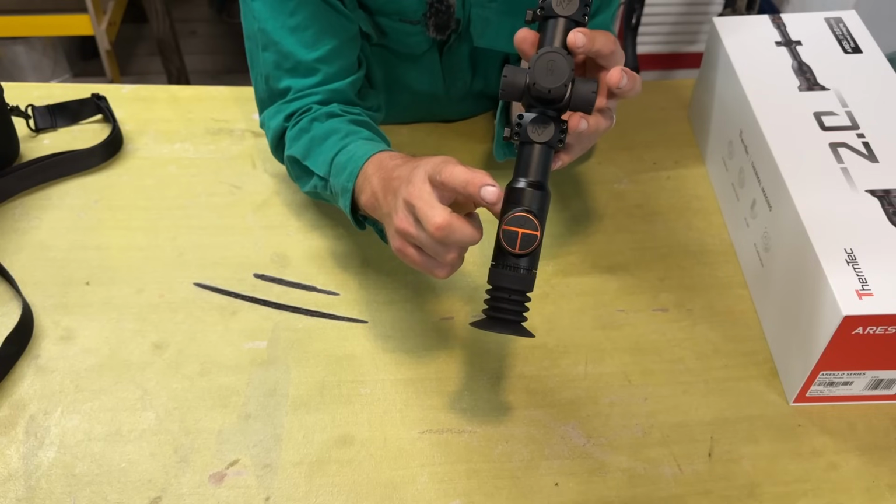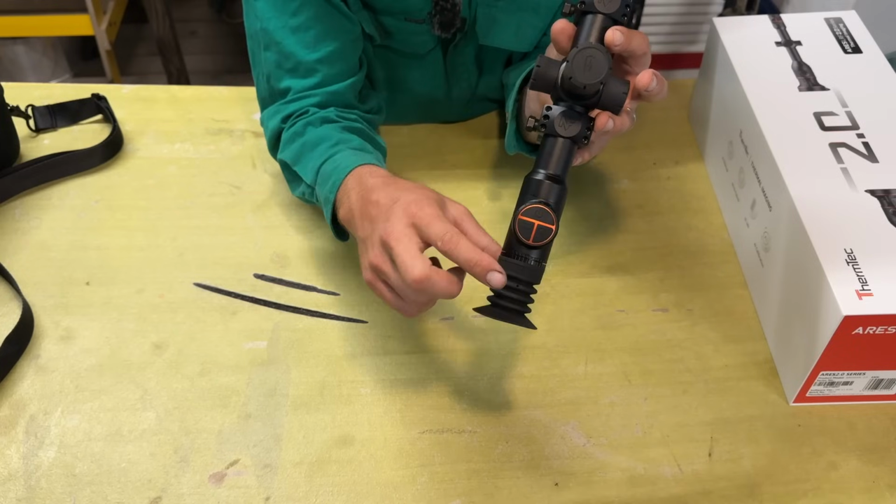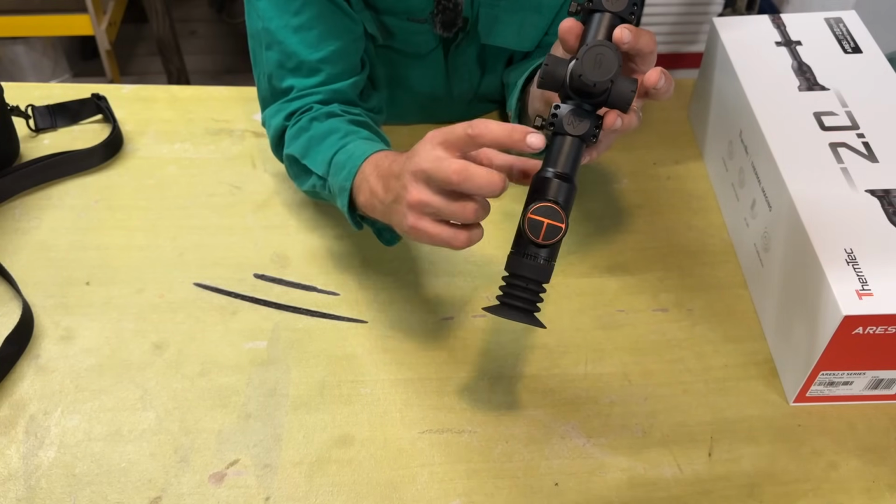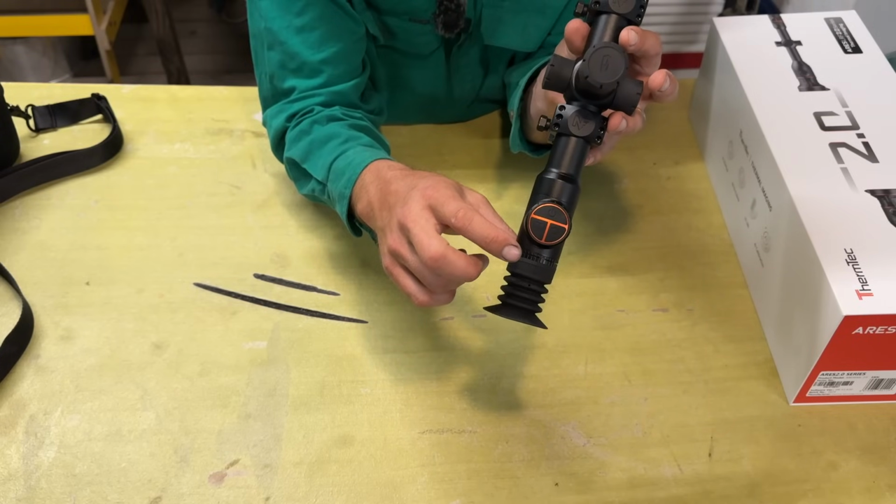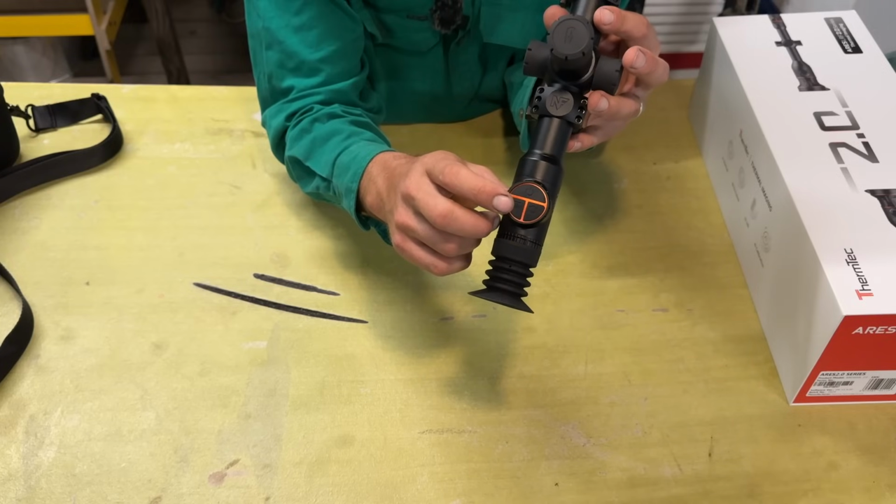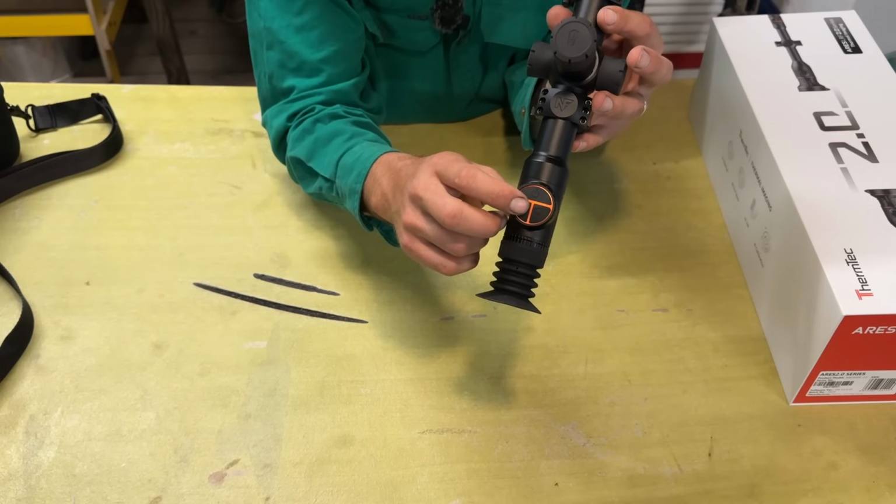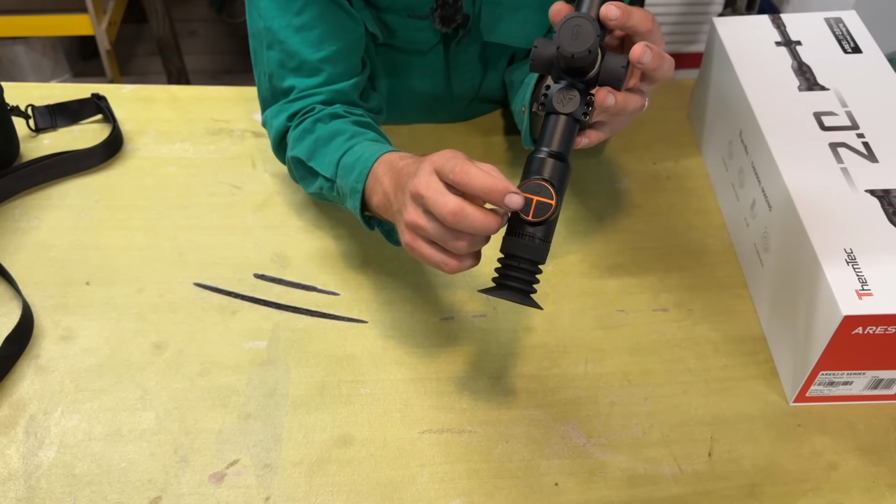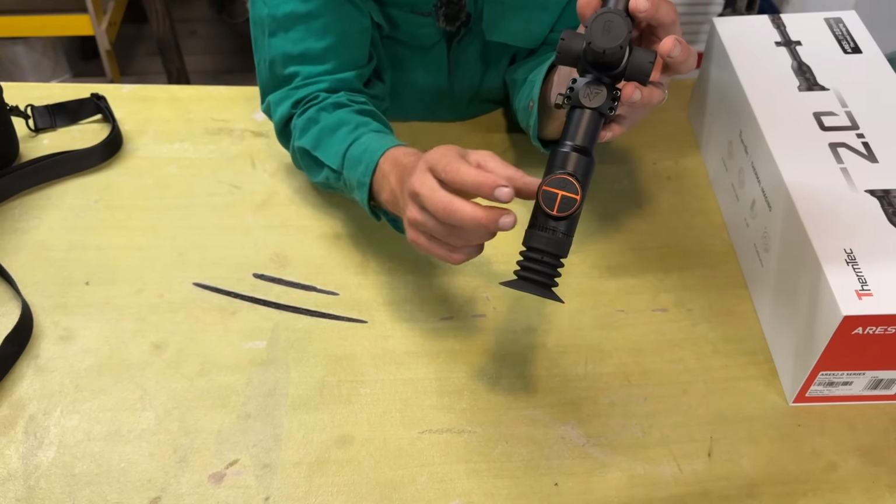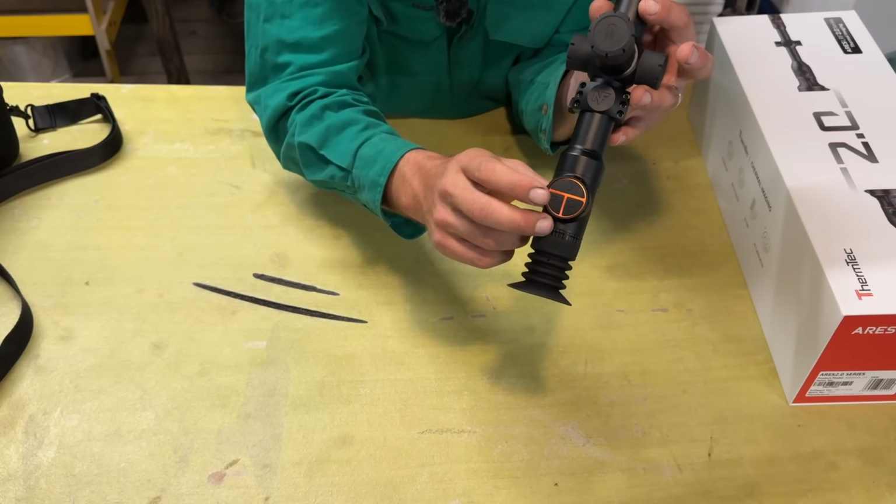So just one press to turn it on, and they advertise about 3 seconds startup, but I've timed it, and it takes about 7 seconds from completely off to fully functional. Then you've got your rangefinder button down here. A single press ranges your target. If you long press on that, it changes to an outline mode, so it puts an outline around everything that's hot. If you double click on that, that changes your color palettes.